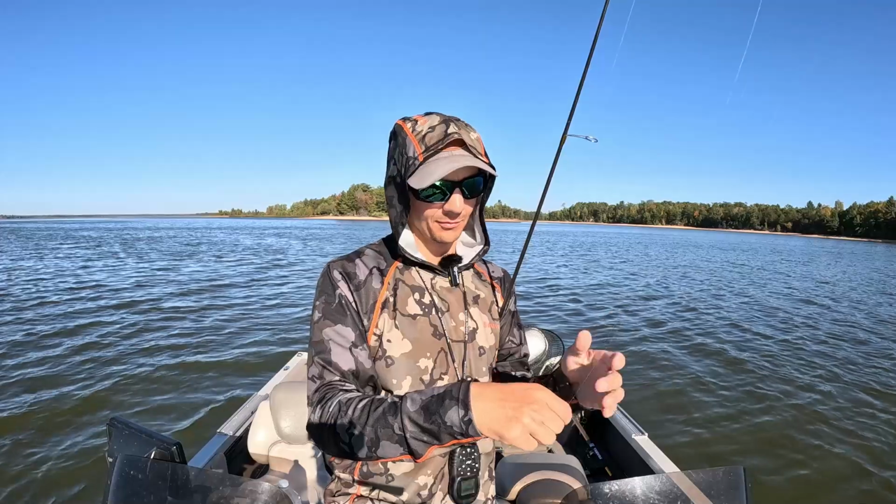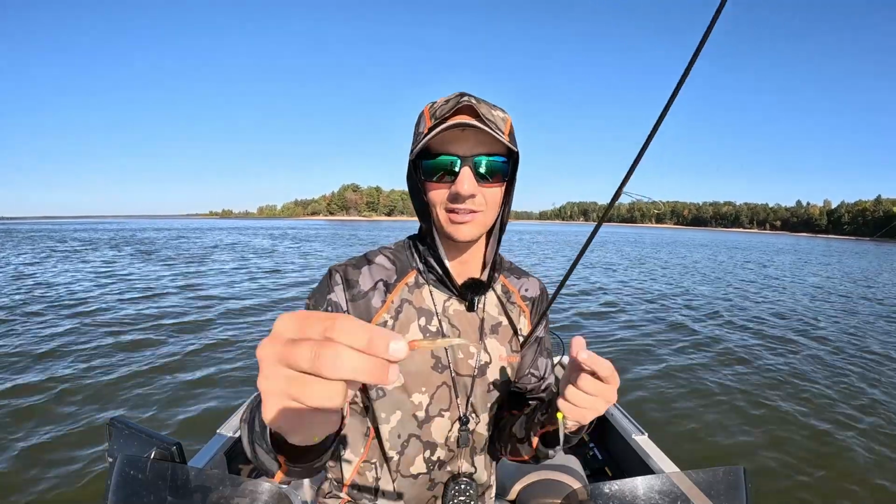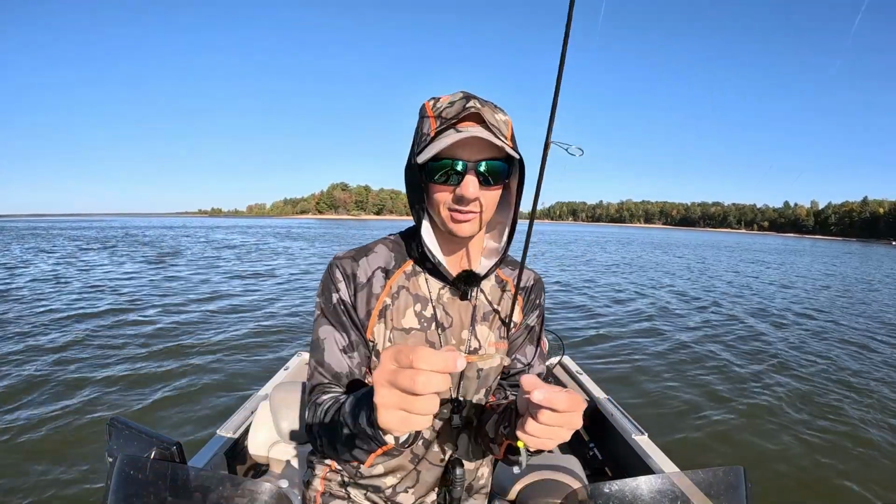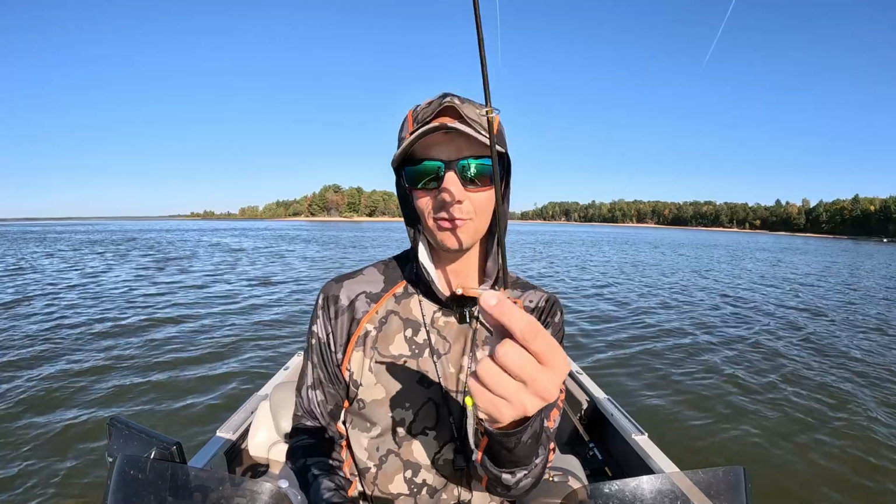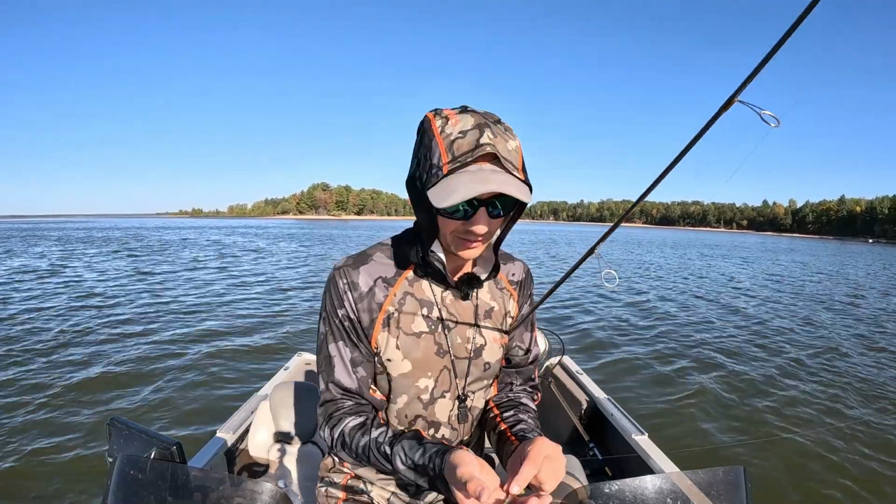And then my runner-up would be the Kalin's tickle tail swim bait. This is actually a 2-inch swim bait, very small, very dainty. This one just so happens to be on a 16th ounce head for a little bit more finesse. So definitely swim baits. Swim baits are really big.